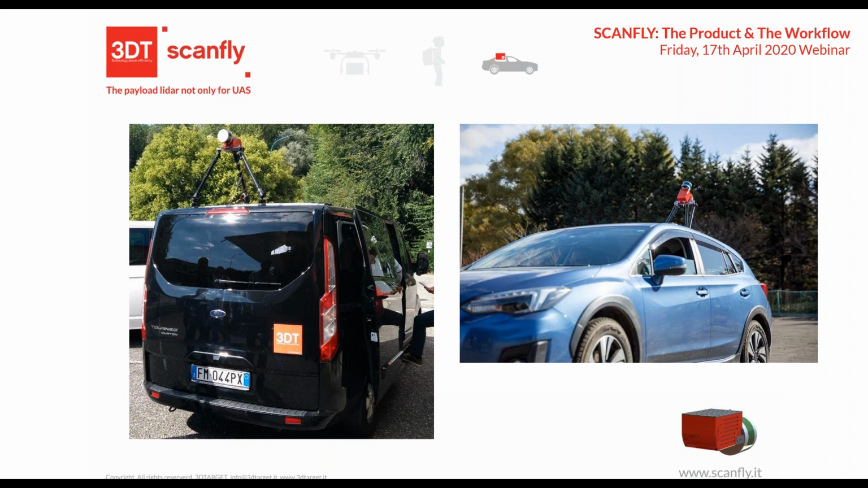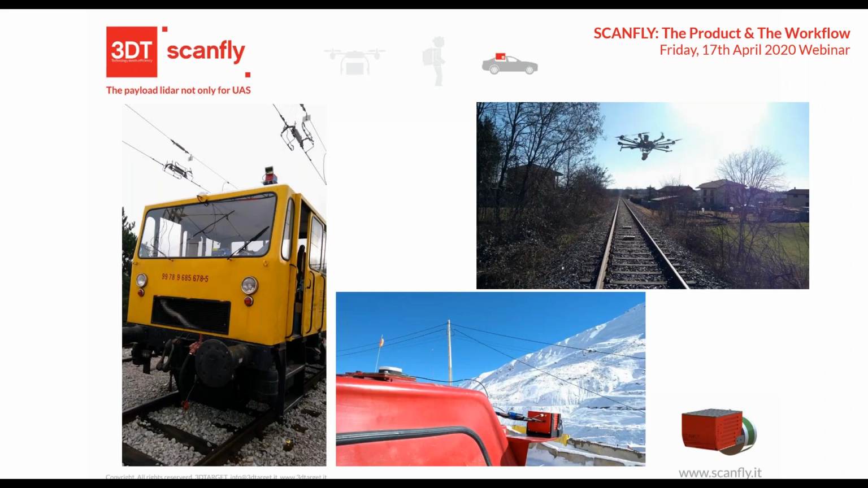You can mount it on different vehicles, here on a train, for example, and on a pickup. We can provide all the support for the integration in a different kind of vehicle.